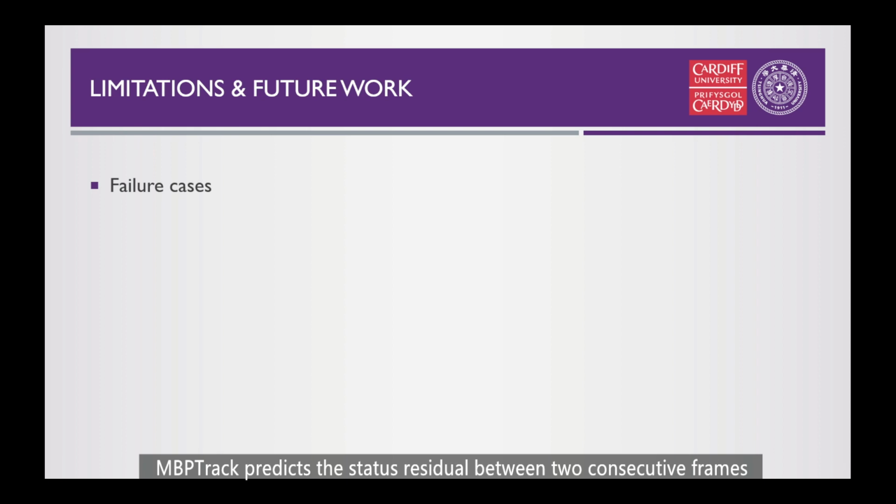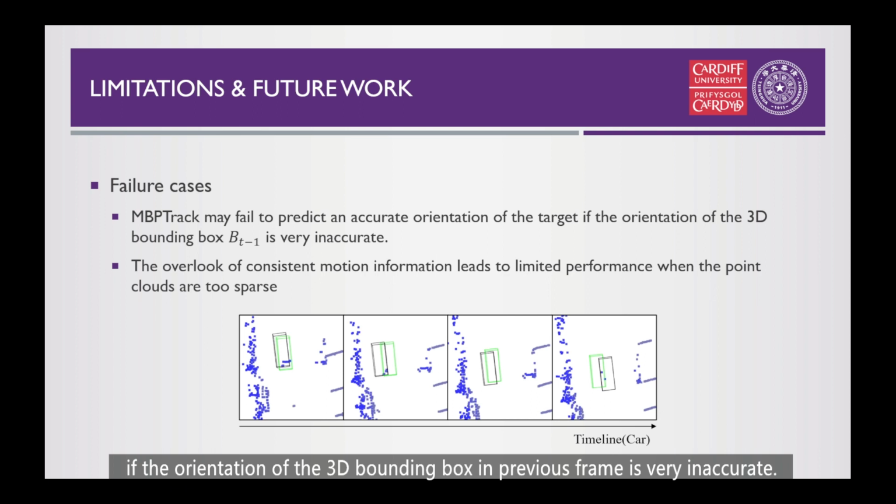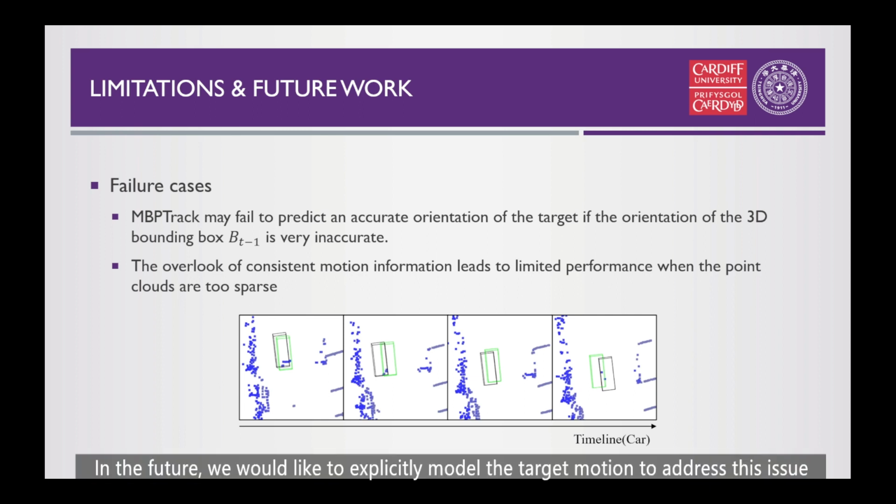MBPTrack predicts the status residual between two consecutive frames. Thus, it may fail to predict an accurate orientation of the target if the orientation of the 3D bounding box in the previous frame is very inaccurate. Besides, even for humans, it is difficult to determine whether the points in the fourth image belong to the left or right side of the car without consistent motion information. In the future, we would like to explicitly model the target motion to address this issue.